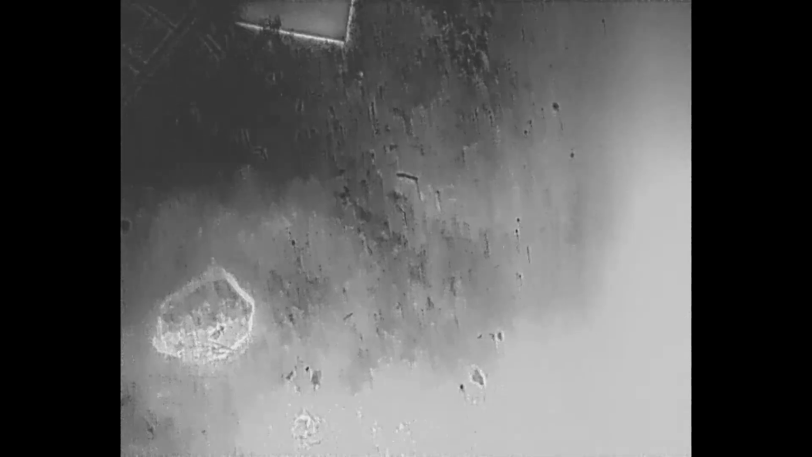Once we brought it back down, we moved it back around to the side, pointing downward, and then launched again and started moving a little bit down the road to take a look at some other imagery.